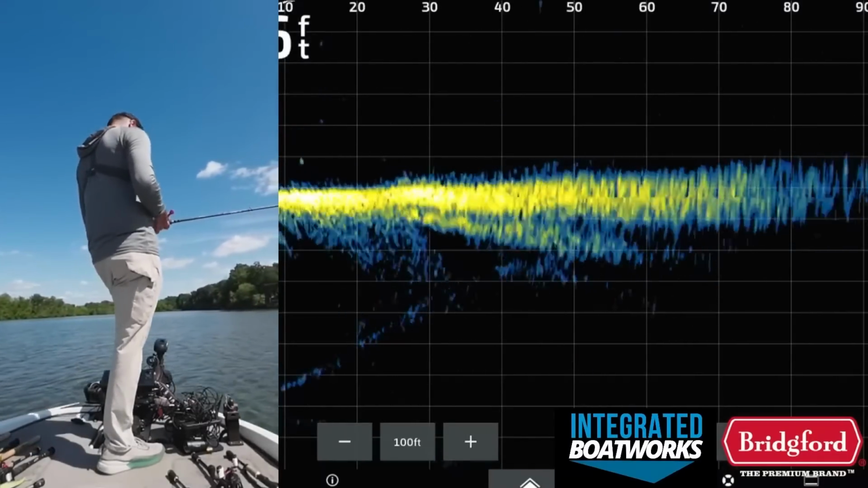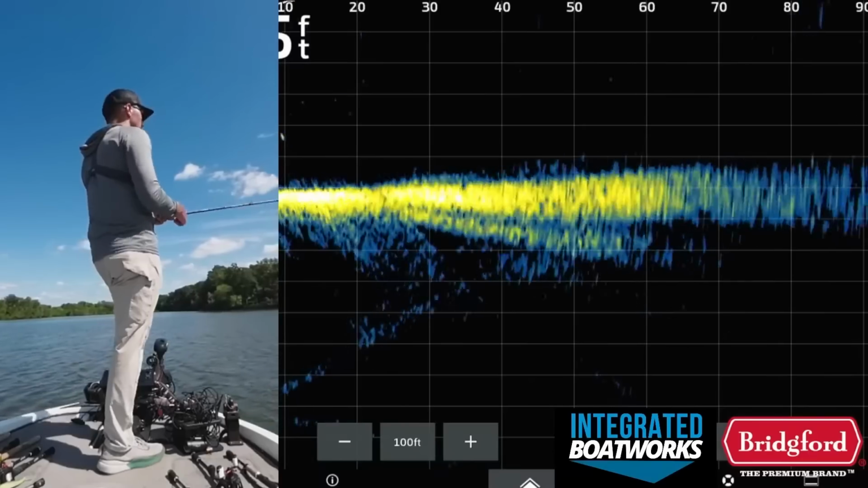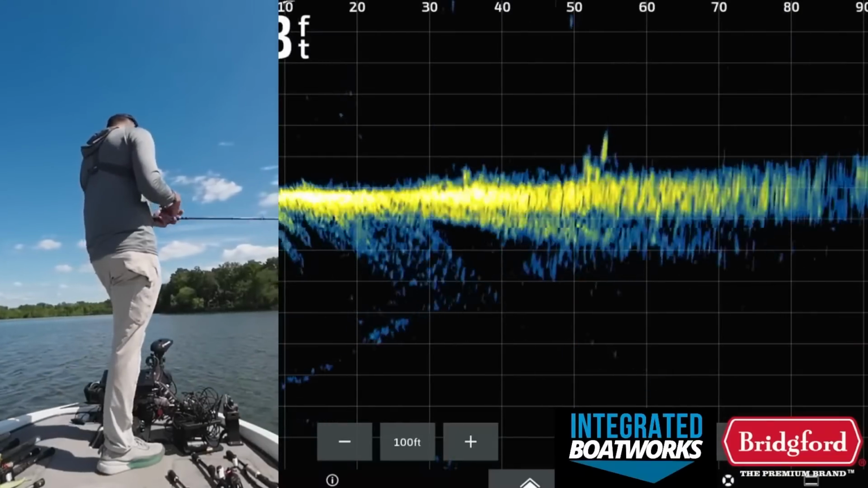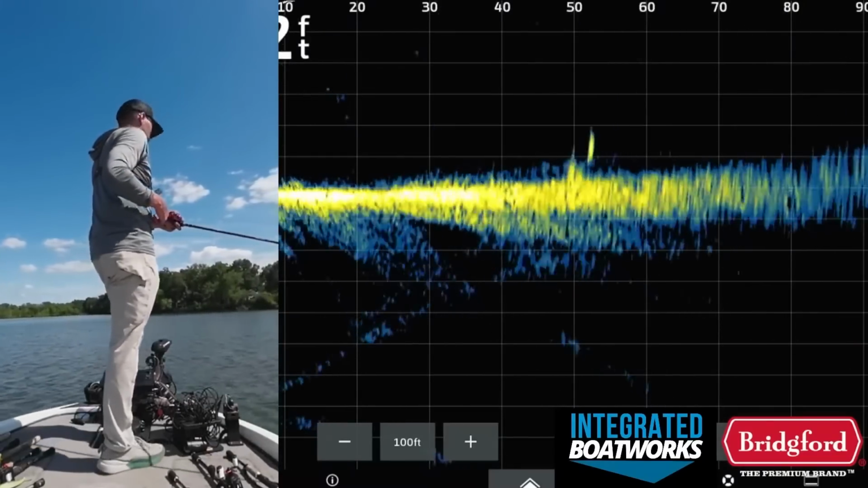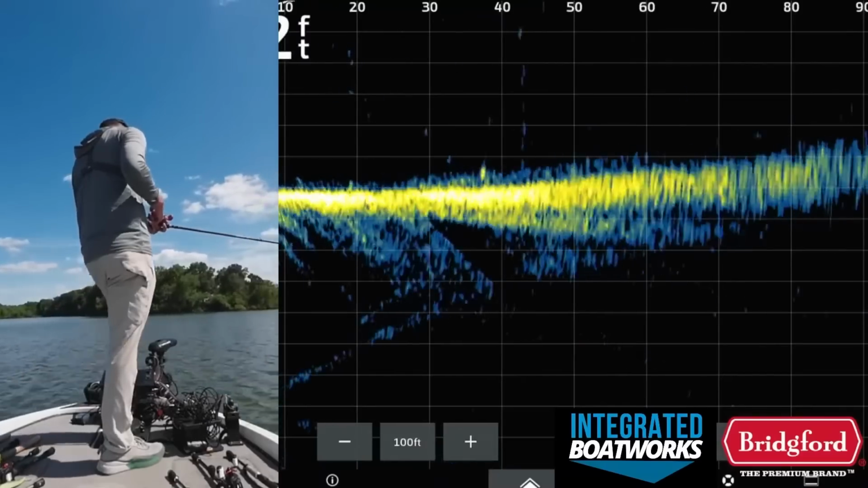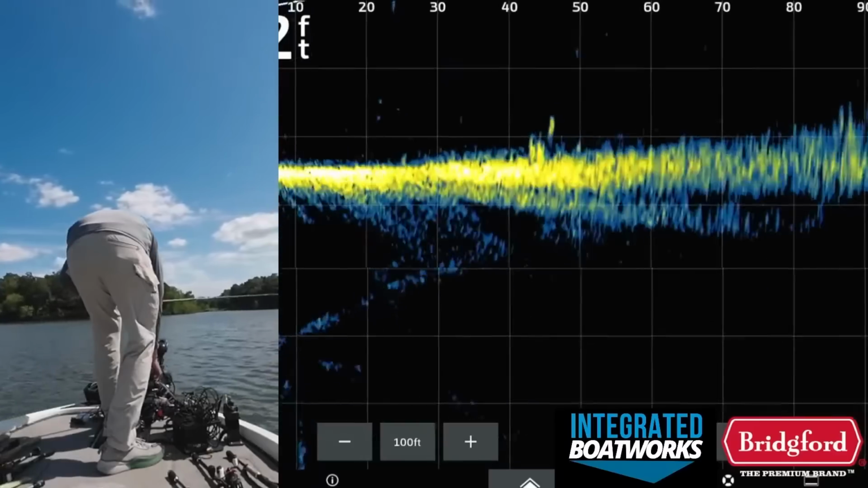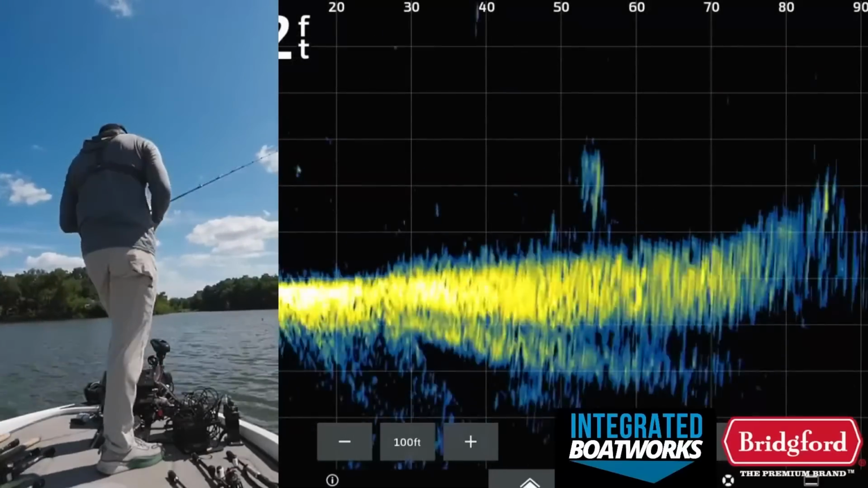Save time. I only got probably 20 minutes to fish this stuff, so let's hope that it's enough time. Switch the depth range a little bit.